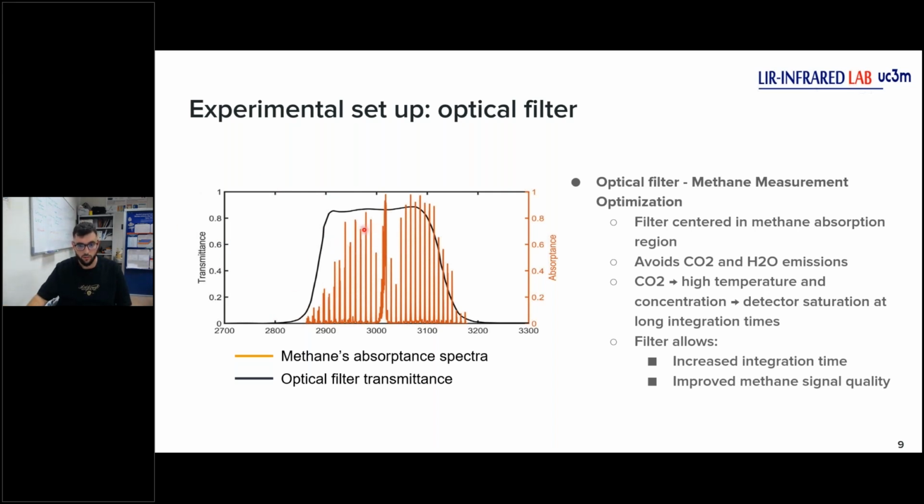With this, we only see methane in all of the spectra and results. Avoiding these gases allows us to increase the integration time now, because the carbon dioxide won't saturate the detector. And if we increase the integration time, we will improve the methane signal quality. This is important to get better results because we will improve our spectra.